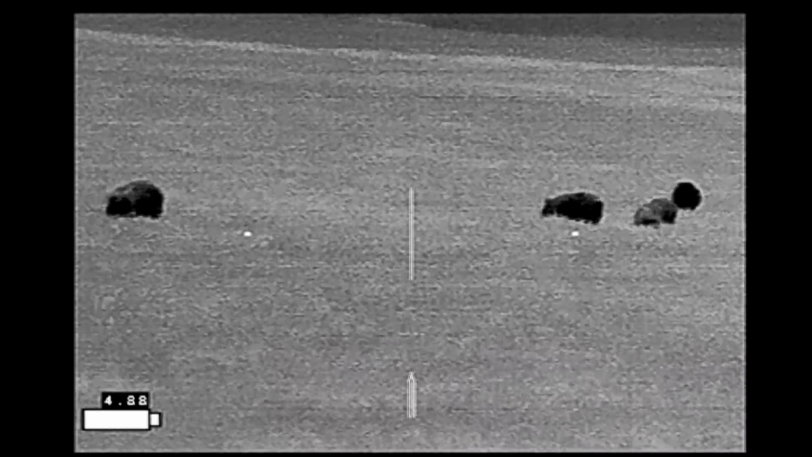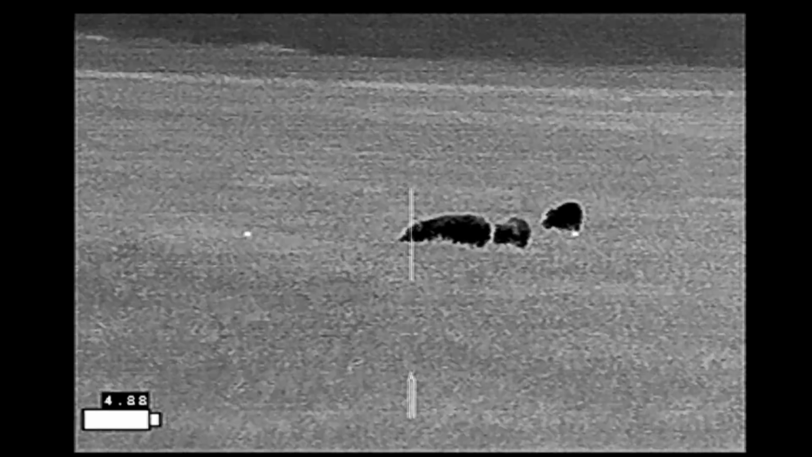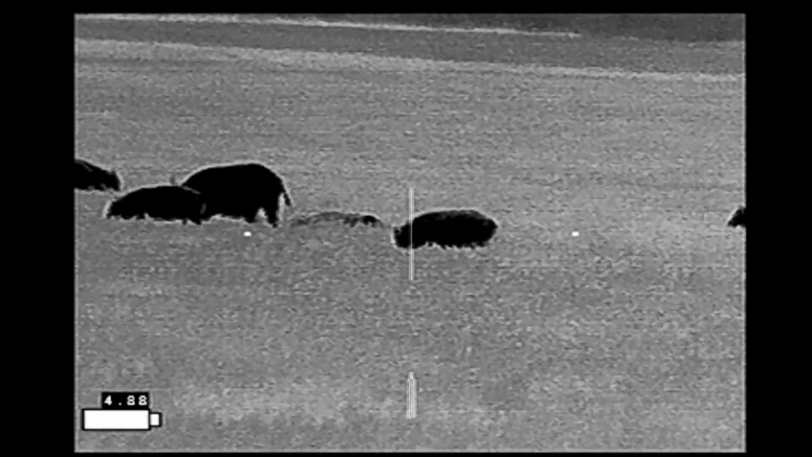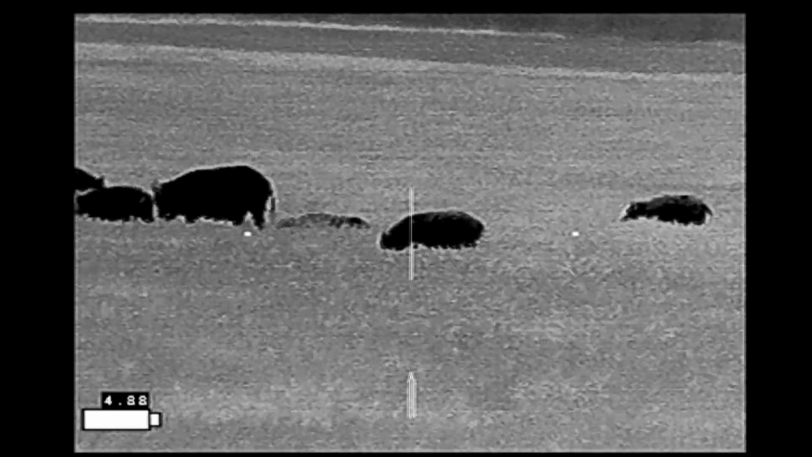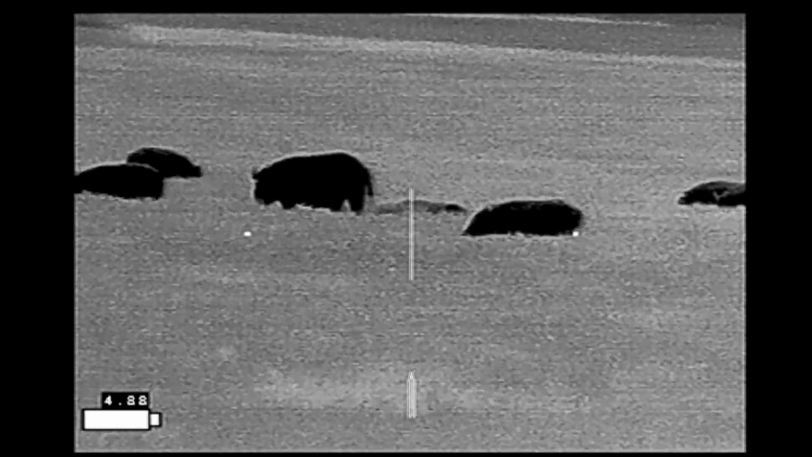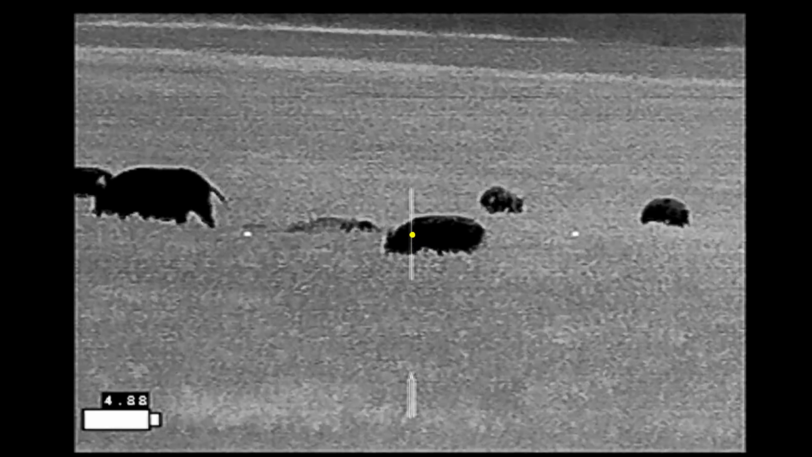And with the wind blowing towards us, they don't even realize we're here. There's no moon out. And so this is a fairly ideal shooting situation. There's nothing in the background that's unsafe for us to be shooting, so we've got a nice big open field and a lot of targets. We pick our targets, get set up, and here we go.